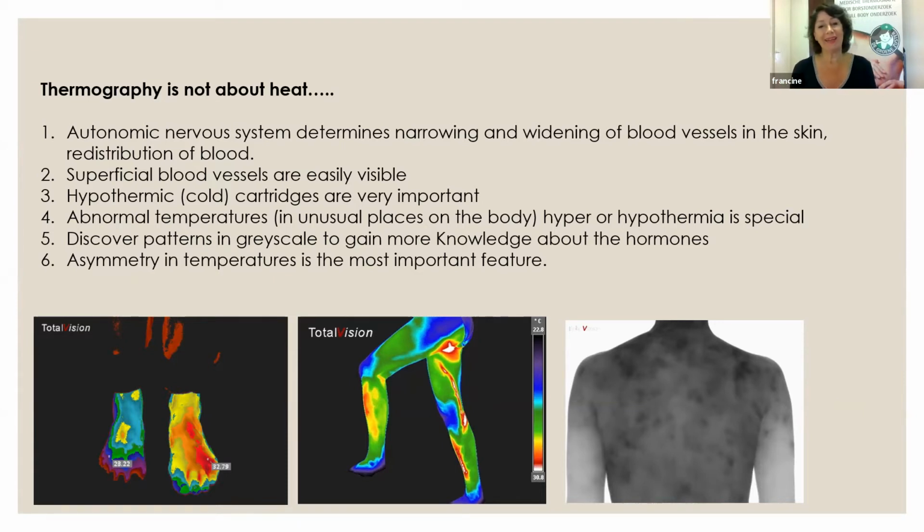So we're looking at asymmetry in temperatures. That's really important. What we also see is very superficial blood vessels, like varicose veins. And sometimes we also see those blood veins on the breast. Unusual places on the body can be hyper or hypothermic, so really cold or really hot, where it's not normal to have those temperatures there. And if we take away all the colors, we're looking at a grayscale. We have all kinds of palettes. I will show you later on.